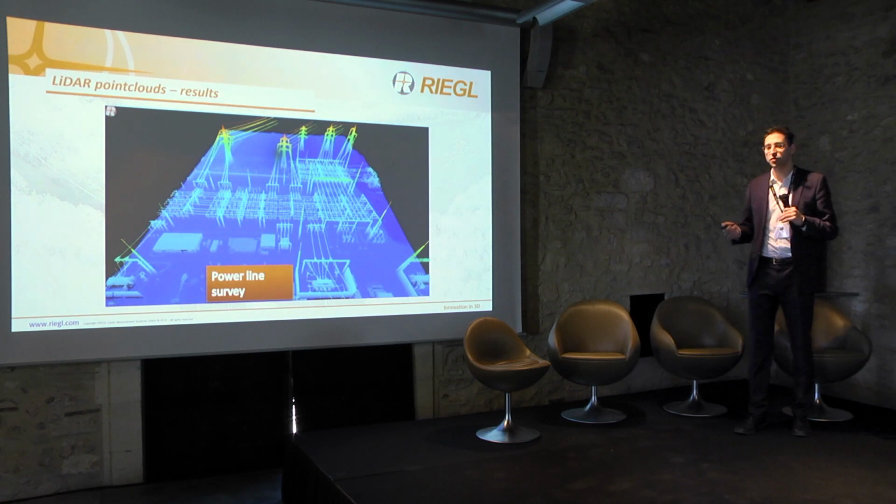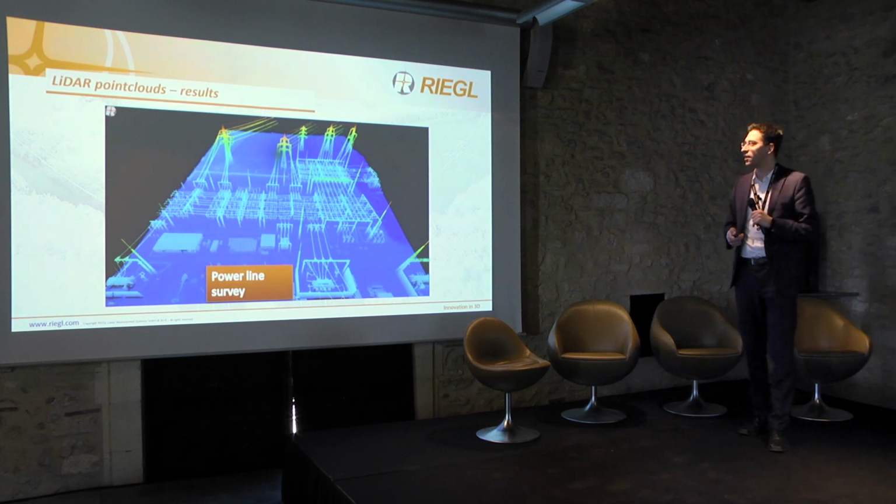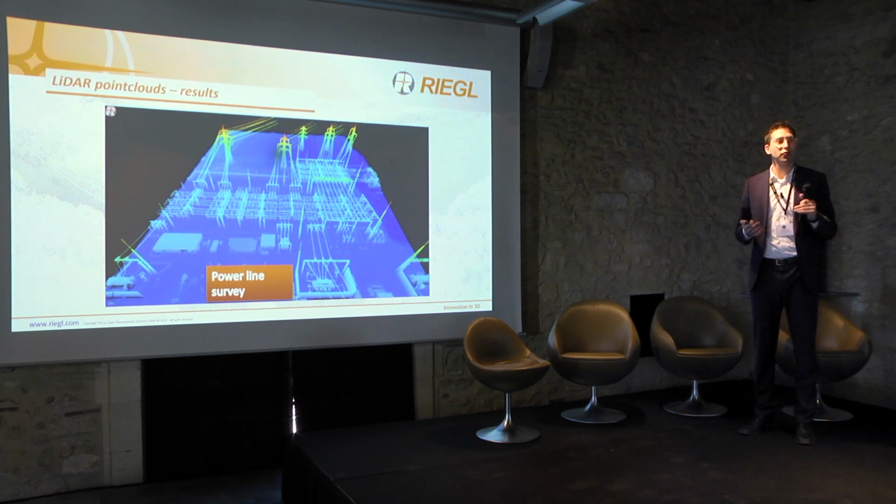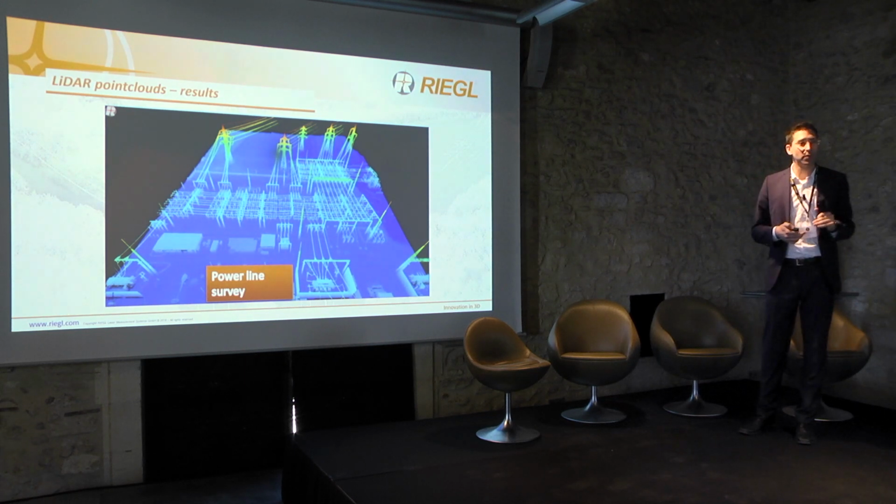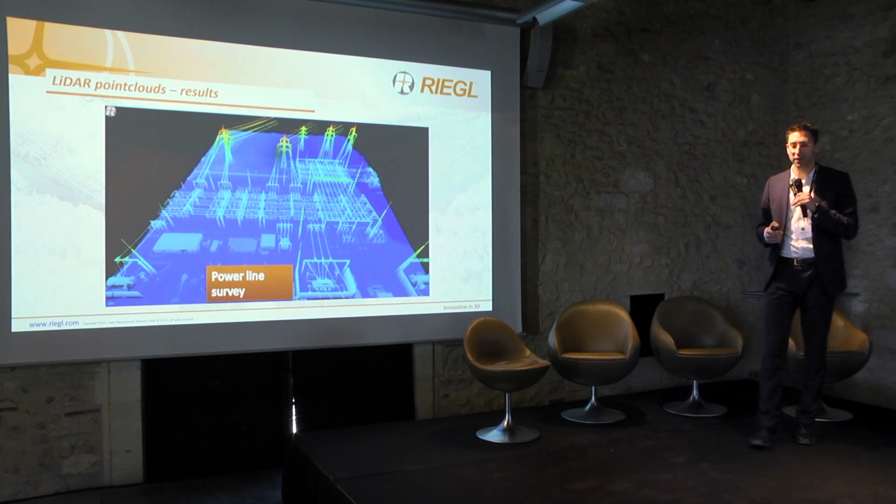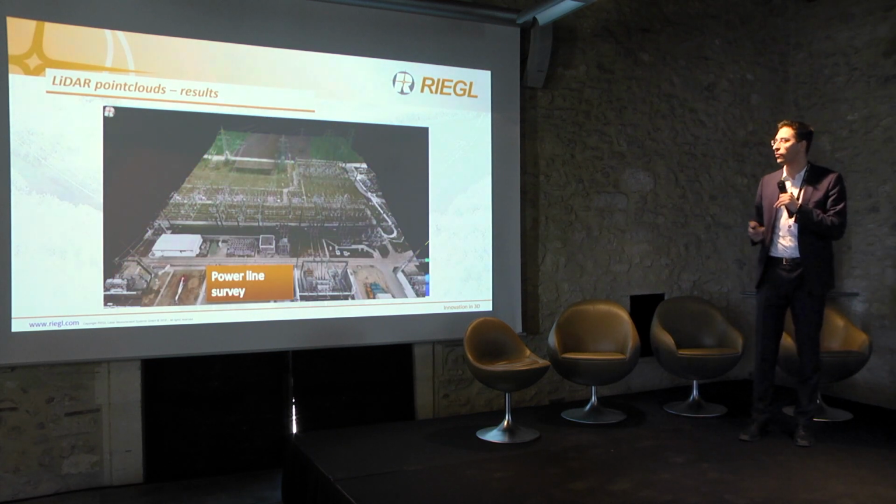Last but not least, also transmission line, power line, substation survey. LiDAR is perfectly suited for that. Photogrammetry is always not so good for power line survey, but the real key is the combination. If you have photogrammetry combined with LiDAR, this really gives you the tool to provide both.